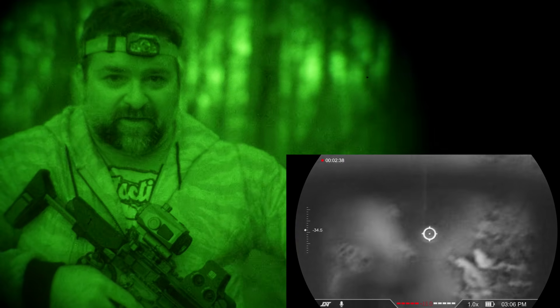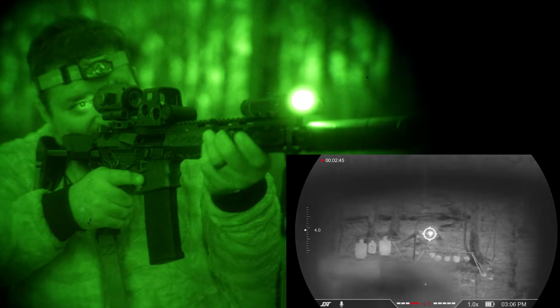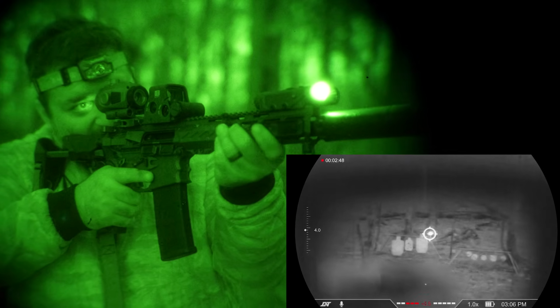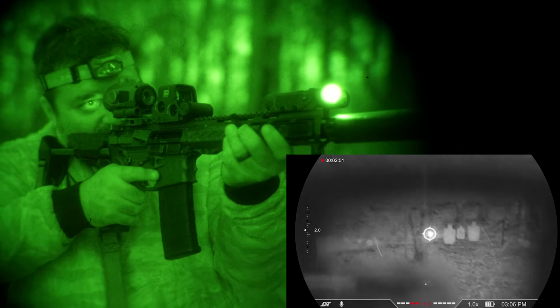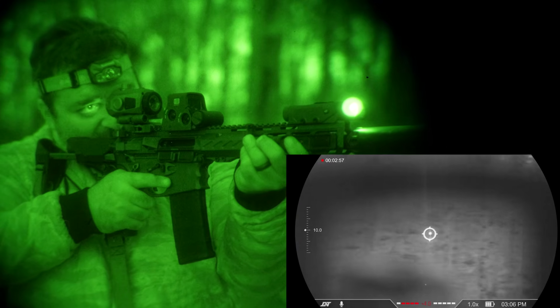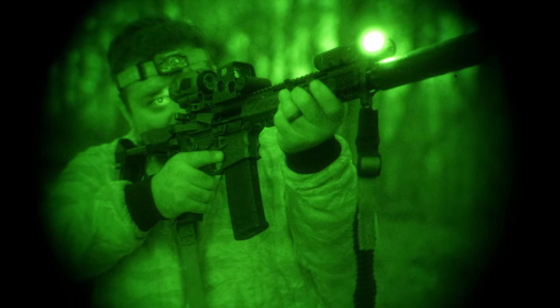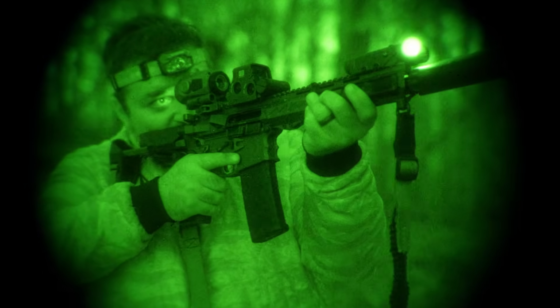Let's try the laser out here. Now, I can't see the laser with the naked eye, but you can see it clearly on the night vision device. The second most important thing you need to know about this is what I've already mentioned, and that is you need to have an IR emitter.